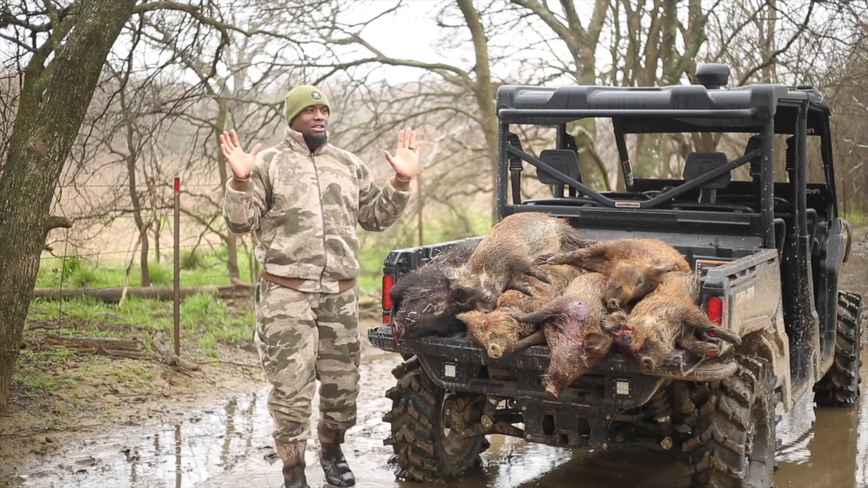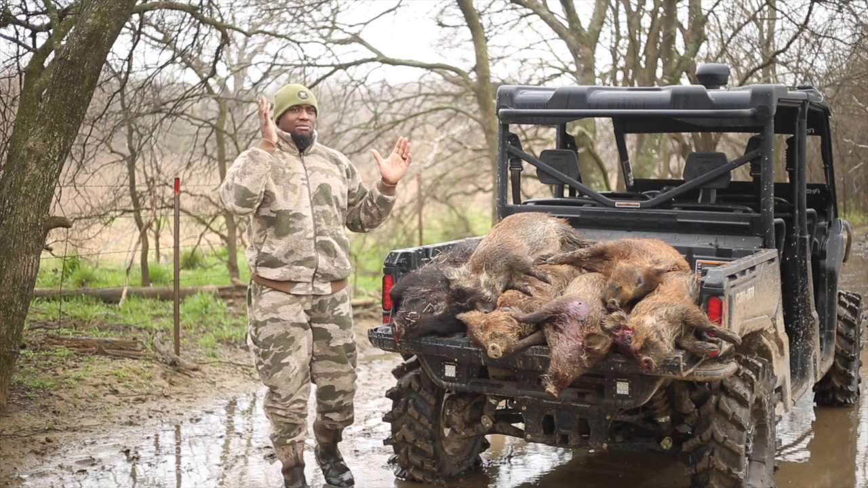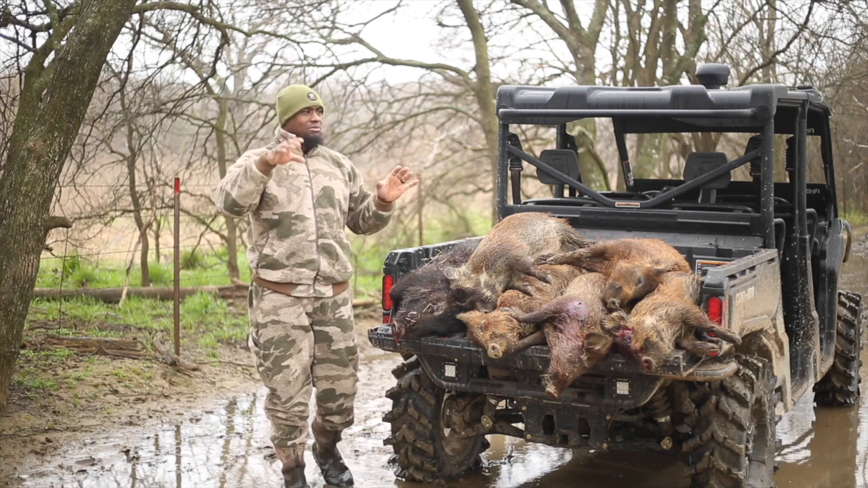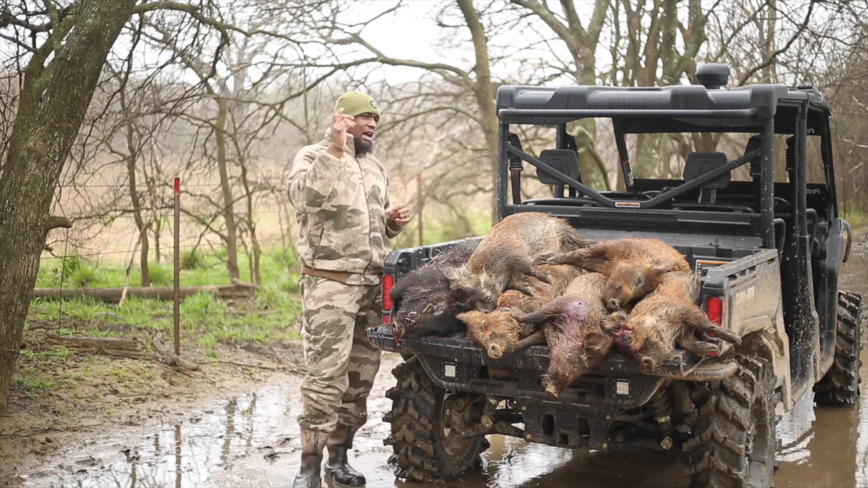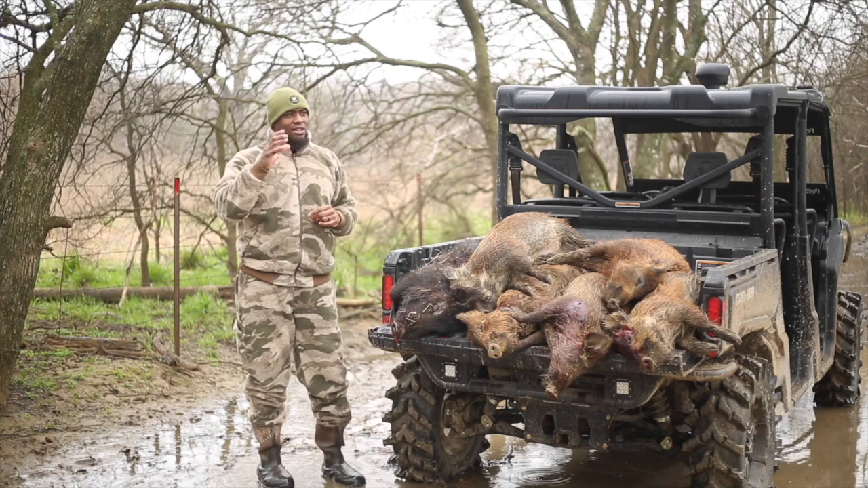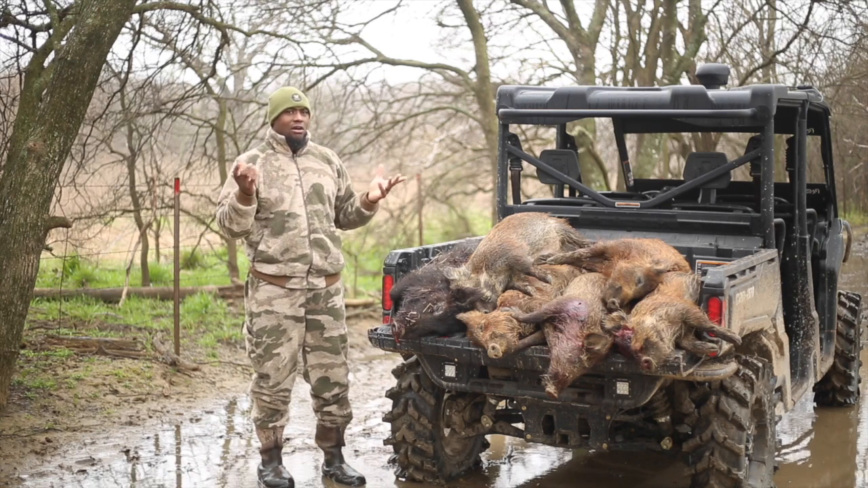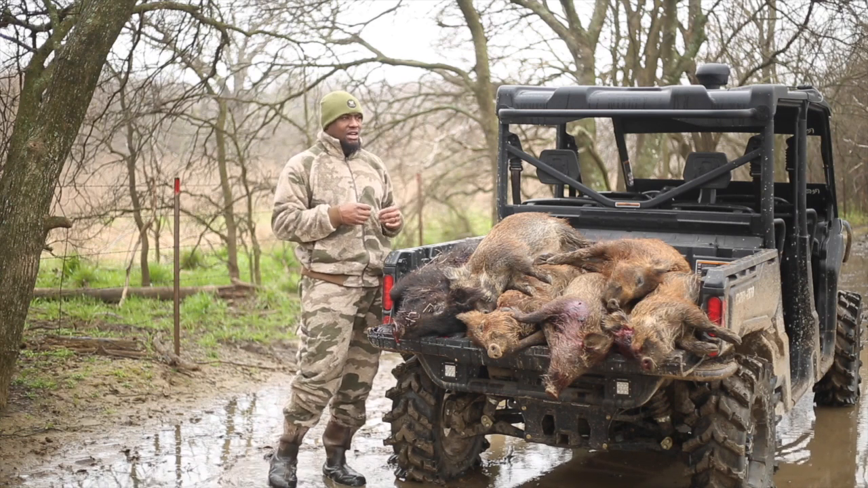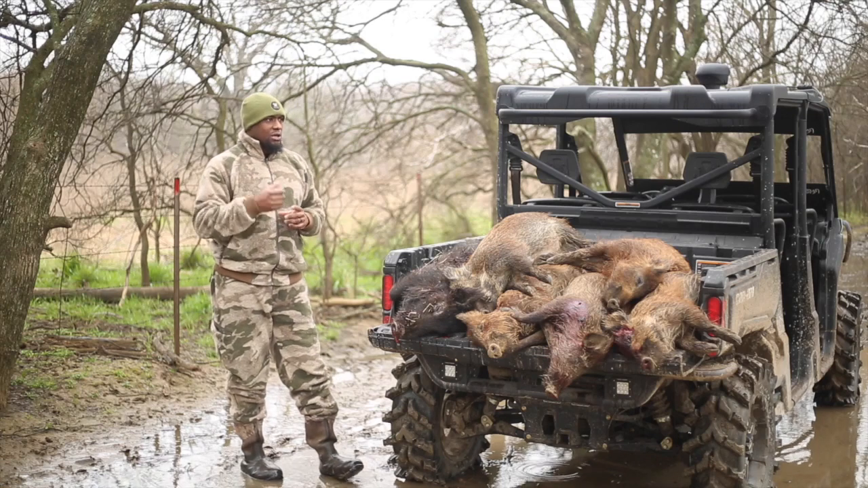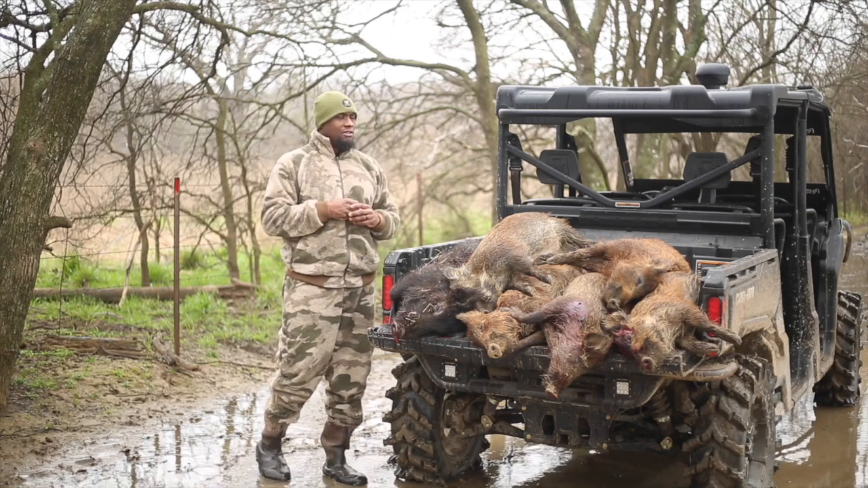But I was sitting there watching these cows and something just started clicking in my head, and I'm like, why are these cows moving around so much and this other group over here is bedded up? So I start cranking up the Pulsar Trail that I have. I cut it on, I'm looking through there, and I'm like, wow, those are freaking pigs. I was sitting there for about 10 minutes watching these pigs the entire time. And so I was like, here we go. So I grabbed the rifle, grabbed my tripod, and I start working my way over there.